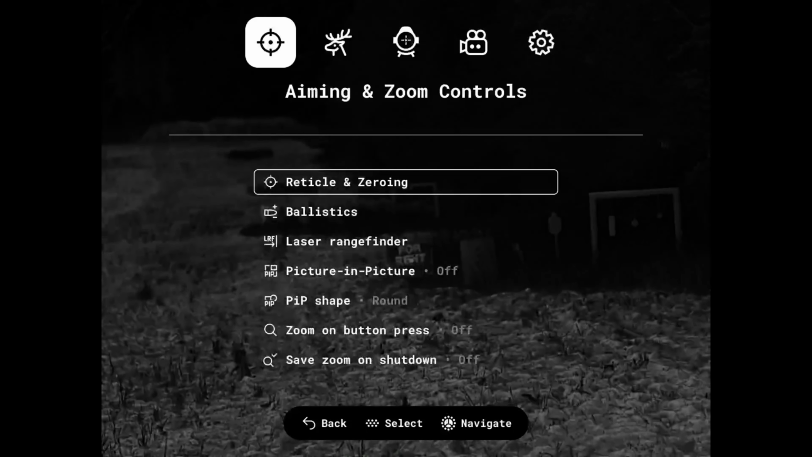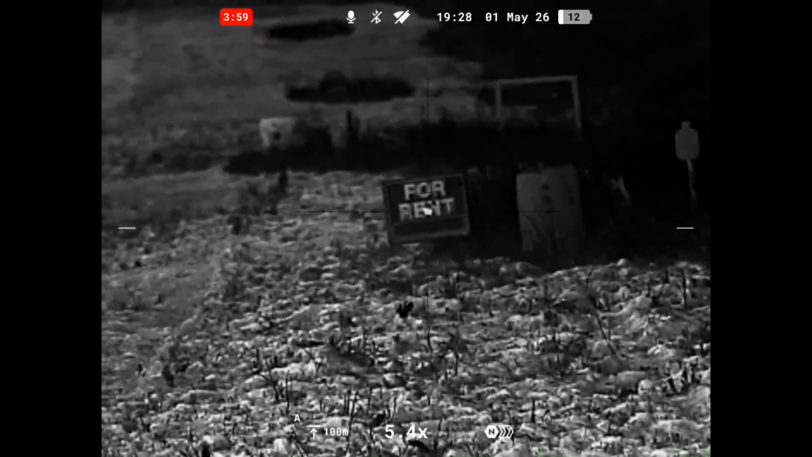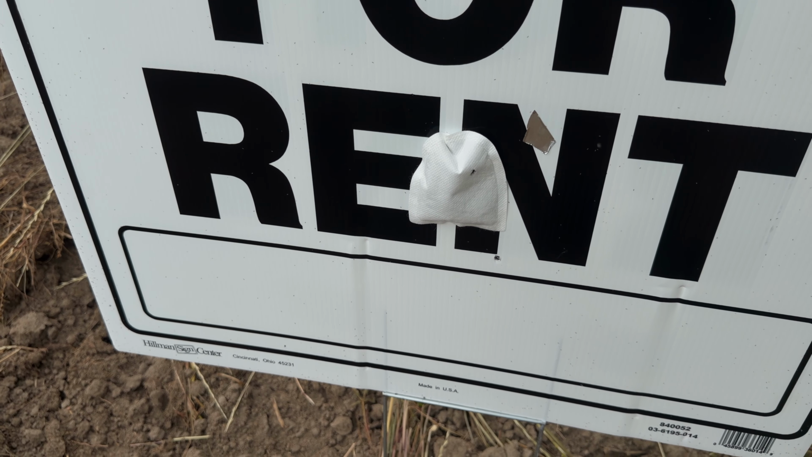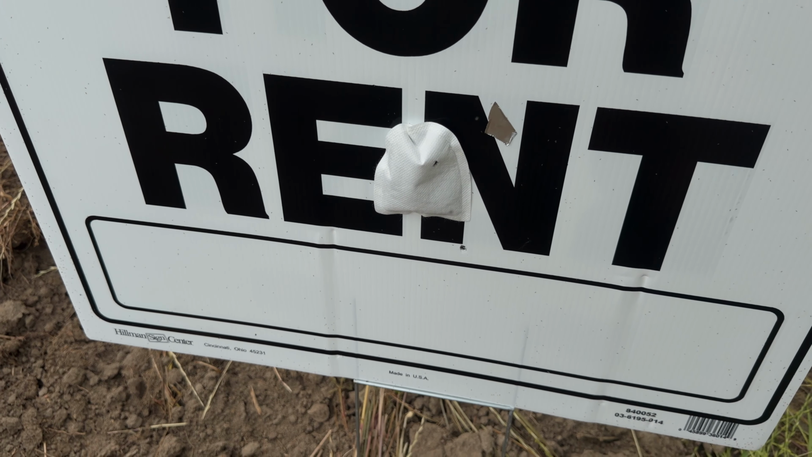Now that we're saved, we can exit out of the menu function. Now we're good to take our next shot. Alright, let's go see where that impacted, and hopefully we're done. And guys, once you find the range that you want to be at with your zero, I would recommend taking 2 to 3 shots just to verify the zero. But now we're done, so we're going to take it back up to the hill.